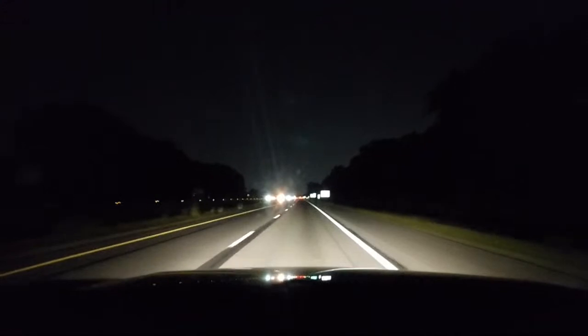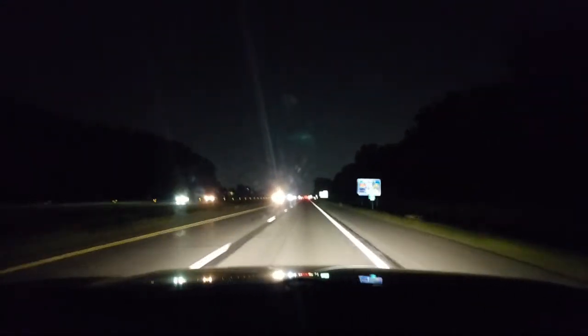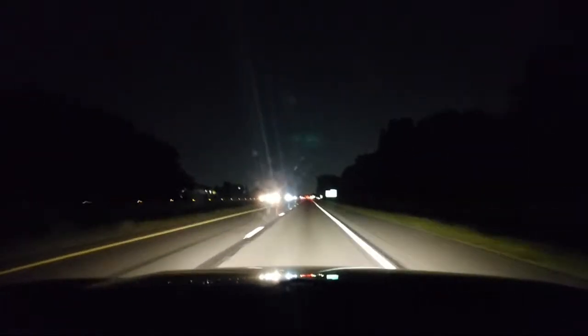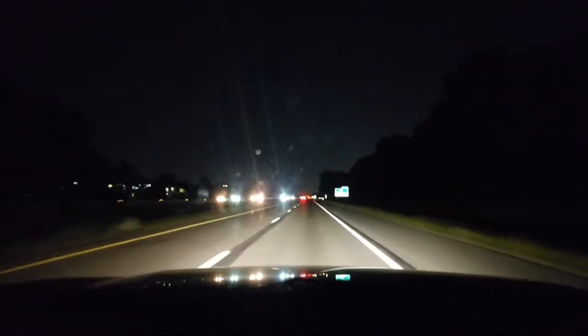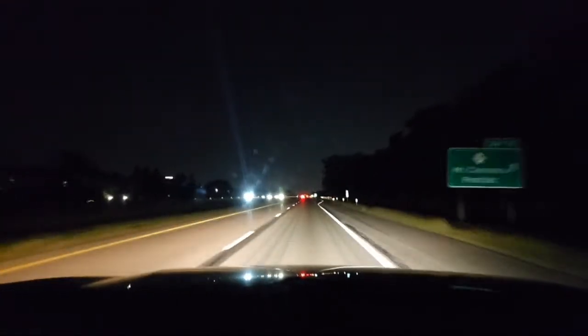Now I'm going to ask you guys something. Do you want me to use a blinker when I get up here at this exit, or not use a blinker? I mean, obviously I'm going to be safe, but I'm going to try to show you what beginners do, or what experienced drivers do. I have to make up my mind. What am I doing, people? Blinker or no blinker?